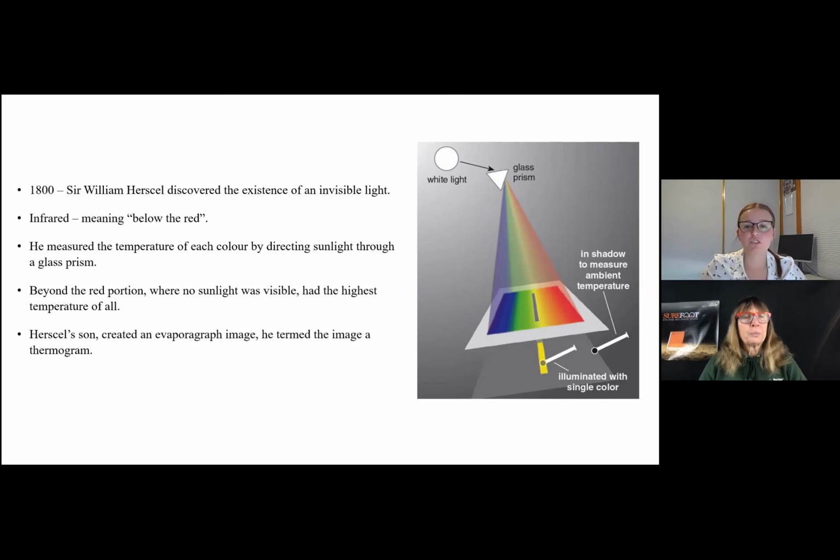He found that the region just below the red portion of the spectrum, where no sunlight was visible, had the highest temperature of all. And then Herschel's son, he was an avid photographer. He created an evapograph image using carbon suspended in alcohol. This allowed him to record the heat rays of the infrared side of red, where there's no light visible. He termed this image a thermogram, laying the foundation of what would become, over a century later, highly sophisticated thermal imaging devices used in areas such as military, industrial, and medical applications.